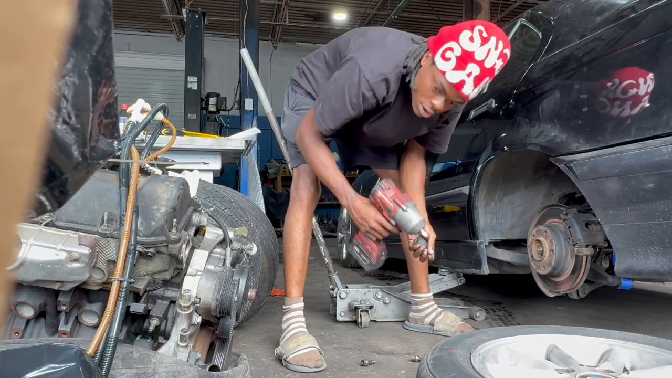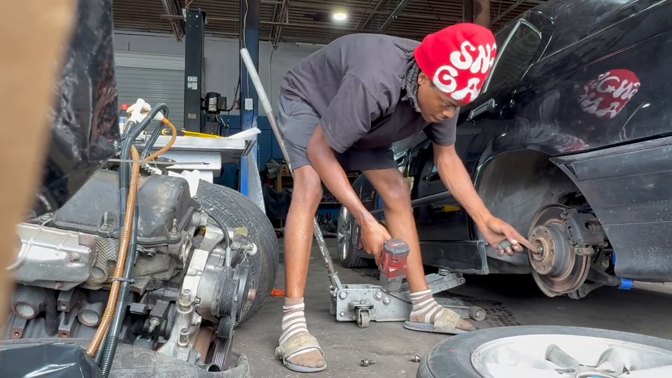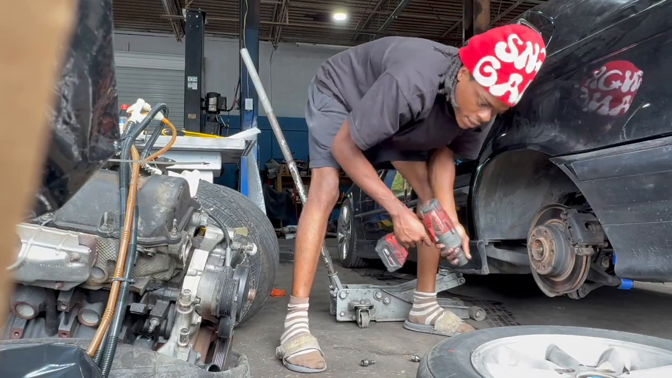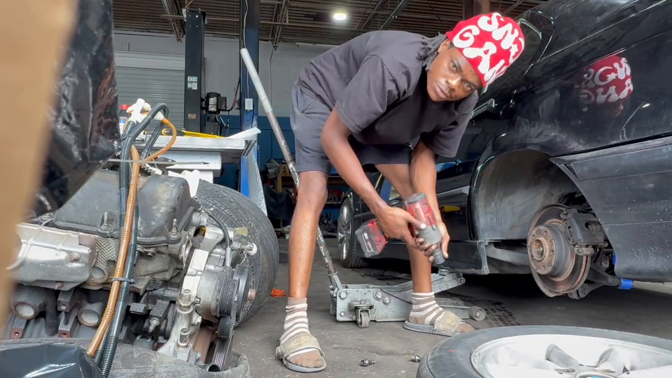Everything's tight, bro. Cause this is crazy. This is the one that got loose the other day. Now it was the axle. So it was both of them that were loose. No way, bro.